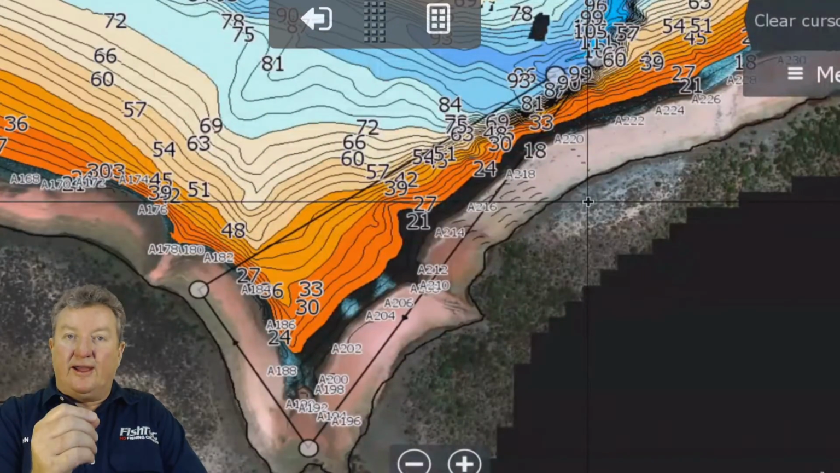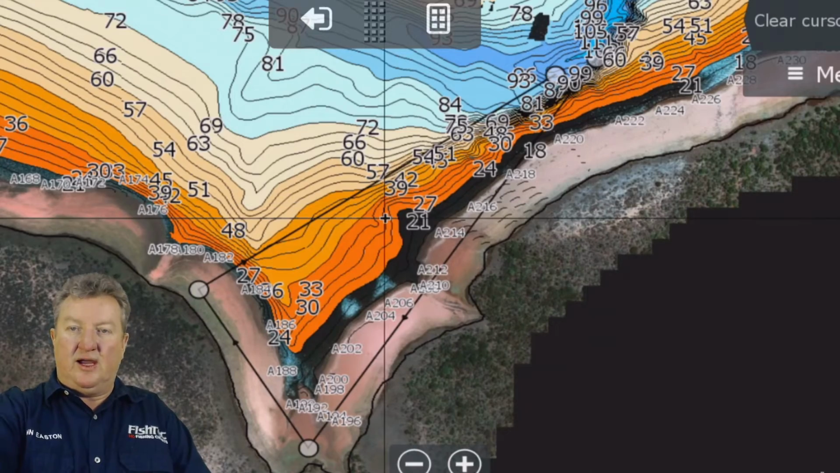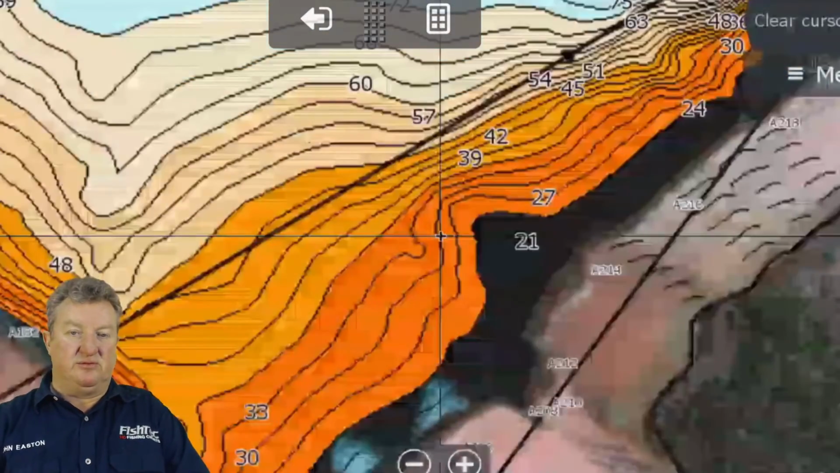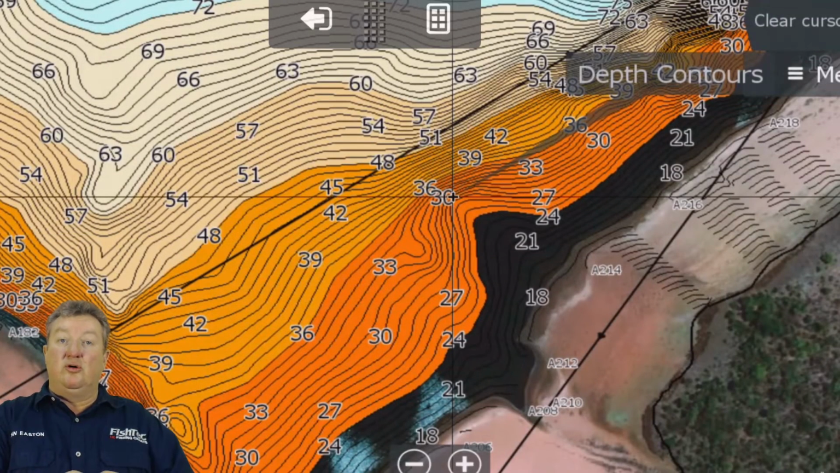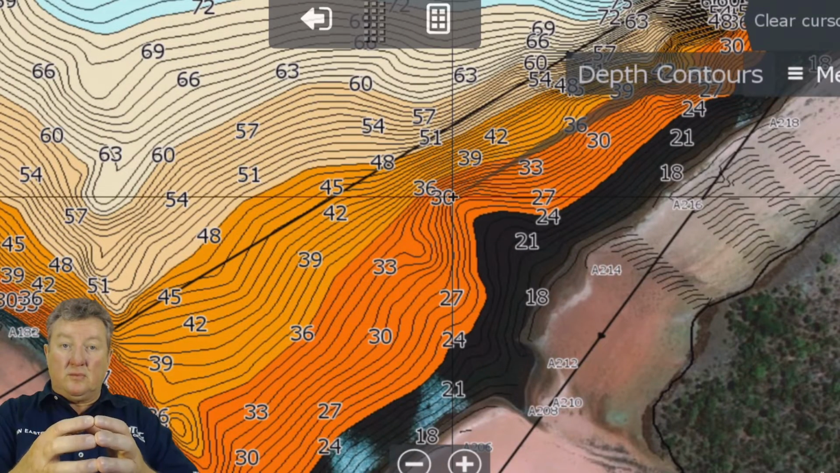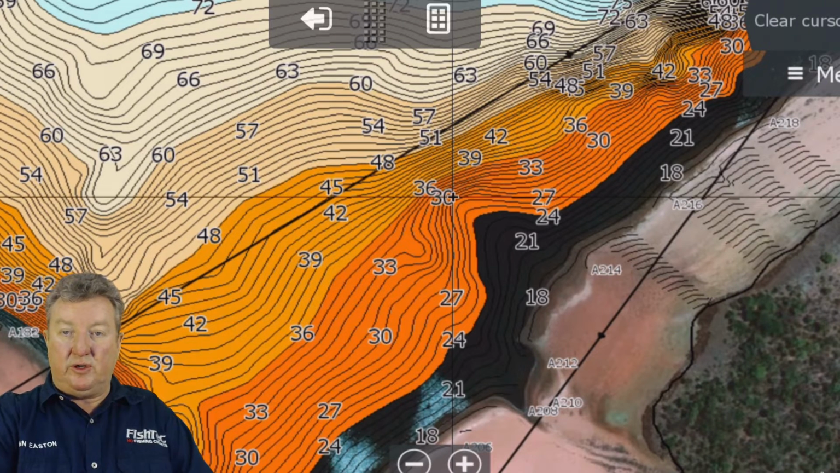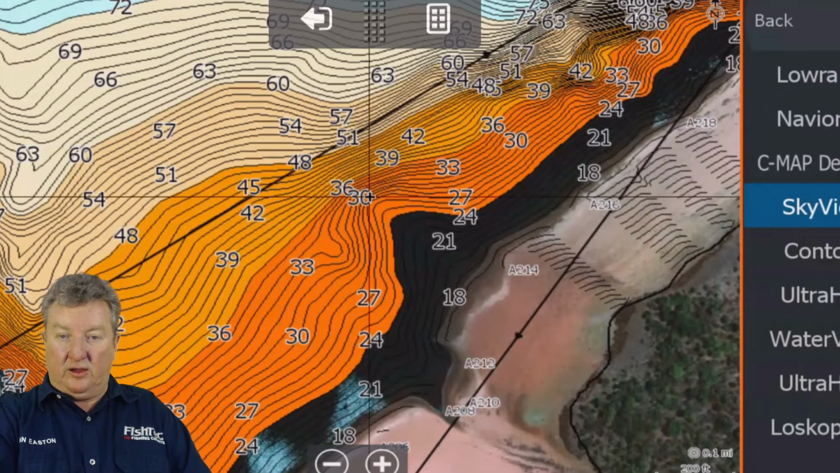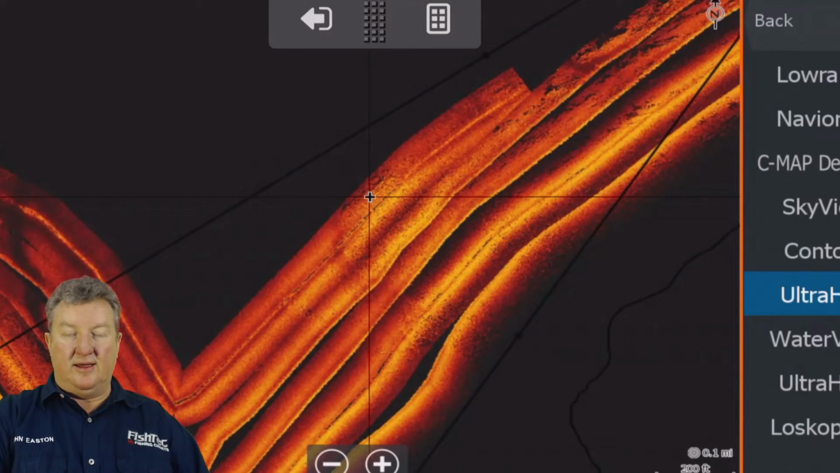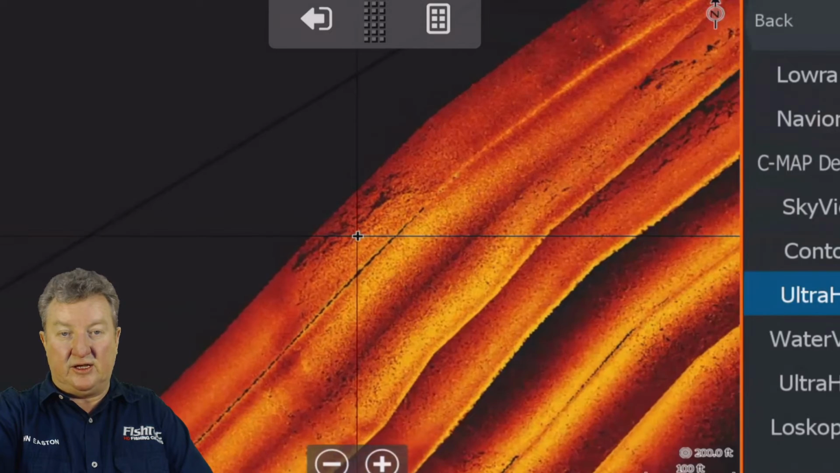I now want to find something unique inside the magic triangle. Contours are only going to take you so far. But if I zoom in here, this is really interesting. Can you see there's the secondary point inside your magic triangle? That's got value. So what do we do? We go back to our Ultra HFS. And look at that. That's what you're after. Look at that little edge there.